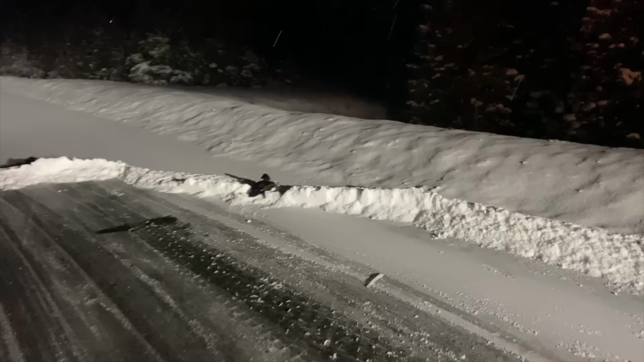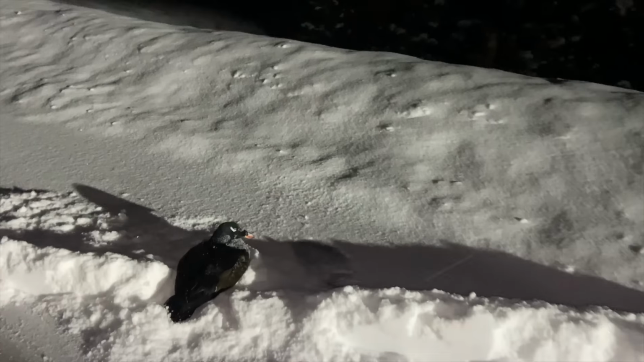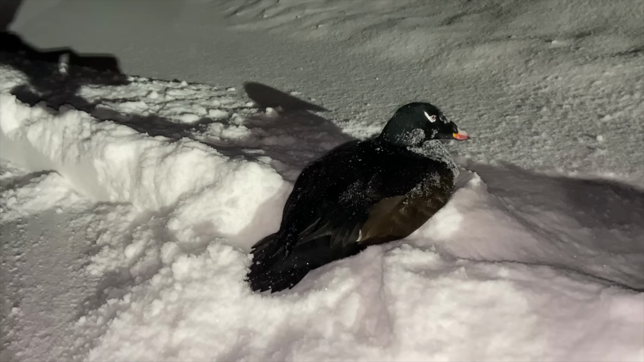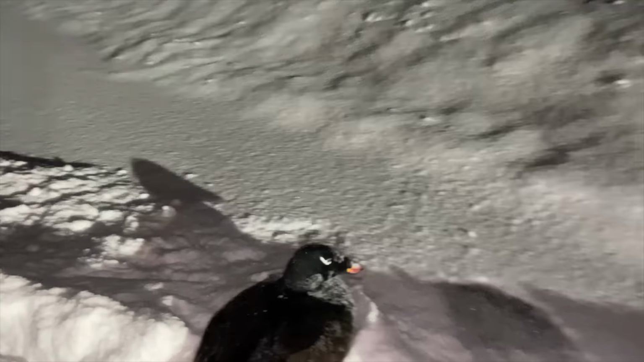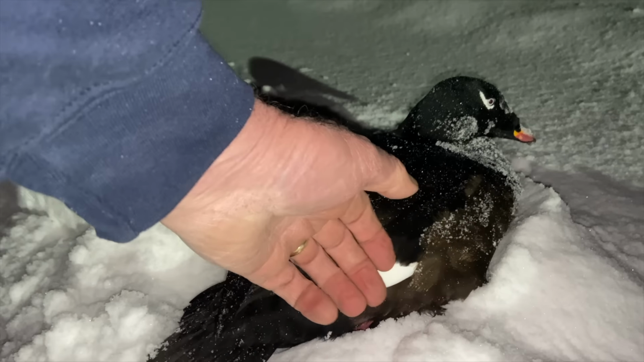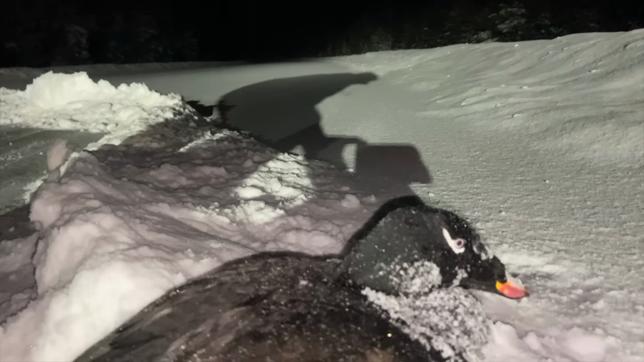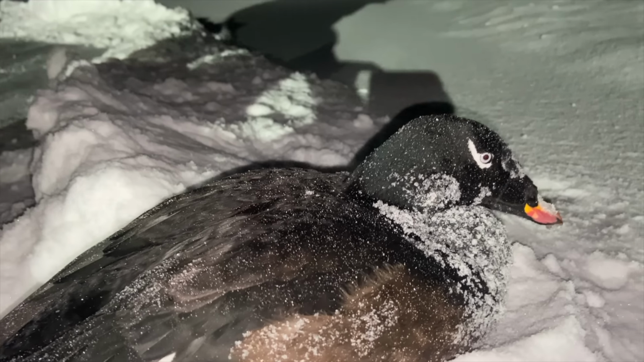Come around a turn, there's a bird in the middle of the road. I couldn't get stopped and I shoved him down the road a piece. Hey buddy, you alright? Did I hurt you, little bud? You okay? I hope I didn't hurt you. What are you doing on the road? You should get off the road. Get hit by a plow truck. You okay, buddy?